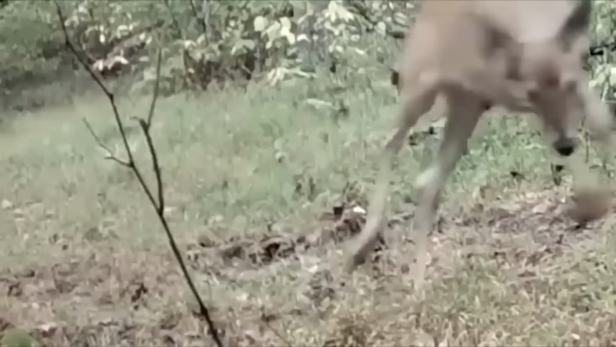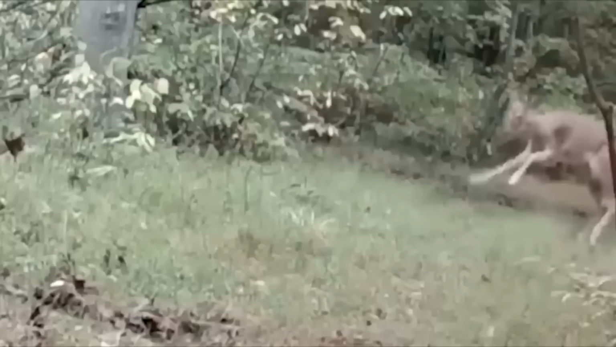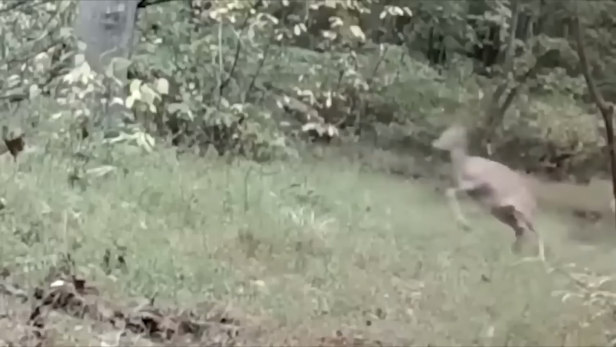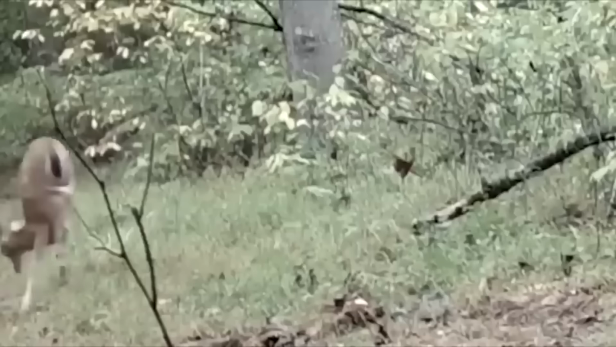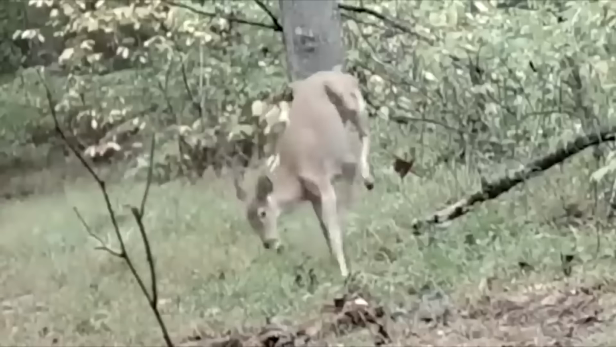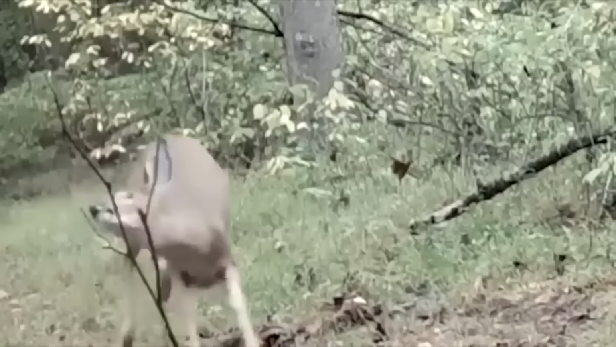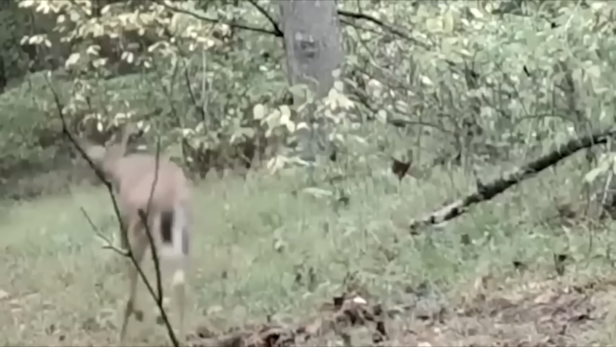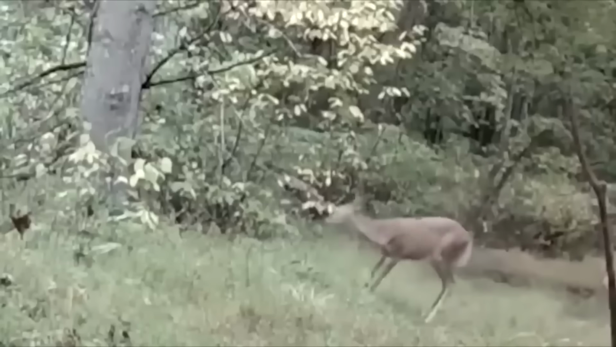This next trail camera caught a deer dancing? Nah, I don't think so. At first glance, I thought the deer might have walked into a nest of fire ants. But on second thought, she could also be engaged in a behavior called stotting or pronking. Stotting is when a deer is startled or frightened. They jump into the air kicking their legs out before landing on all fours and running away.